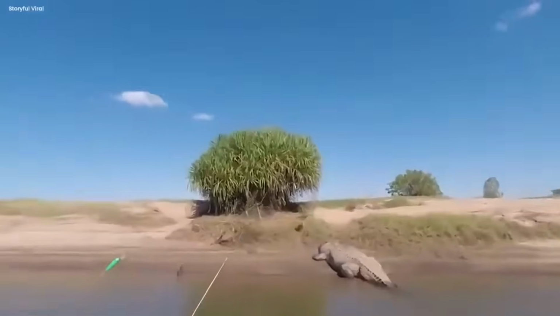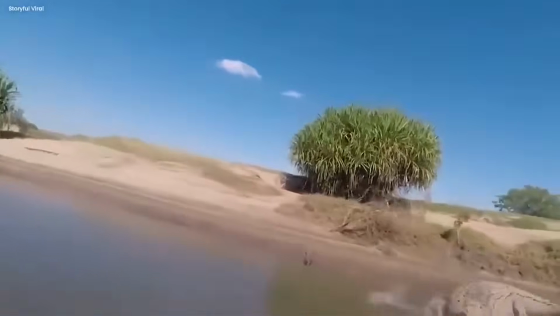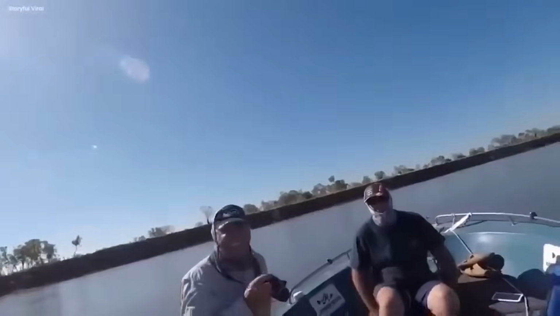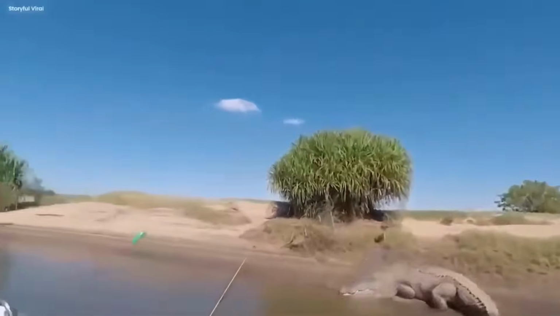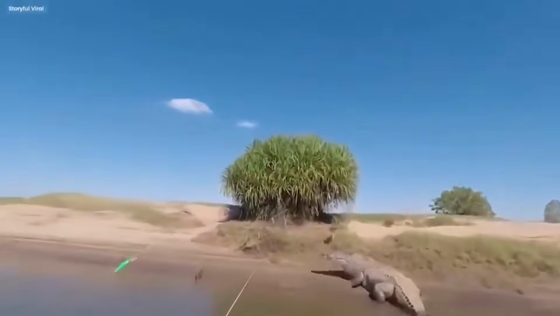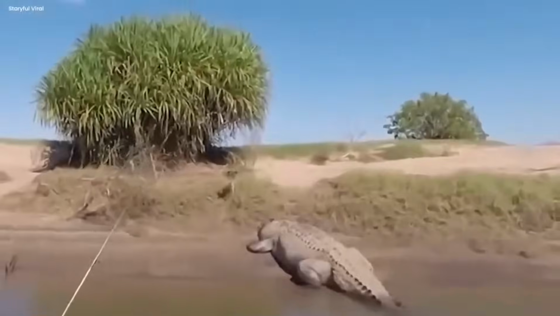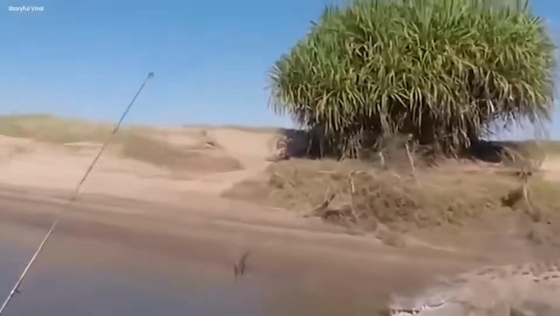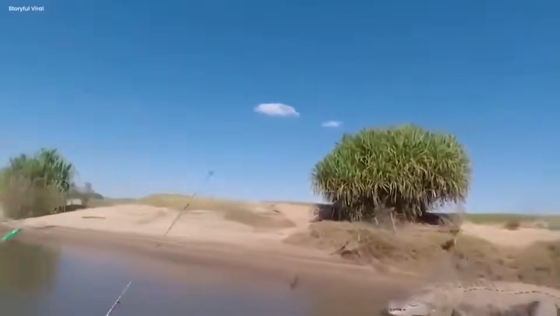Its horrifying features etched themselves in the minds of the fishermen, a living nightmare before them. In that moment, they saw the true power of the wild, where human frailty crumbled in the face of nature's might. The monstrous reptile, its intentions unknown, left an indelible mark on the fishermen's souls, a haunting reminder of the ancient mysteries that still inhabit our world.